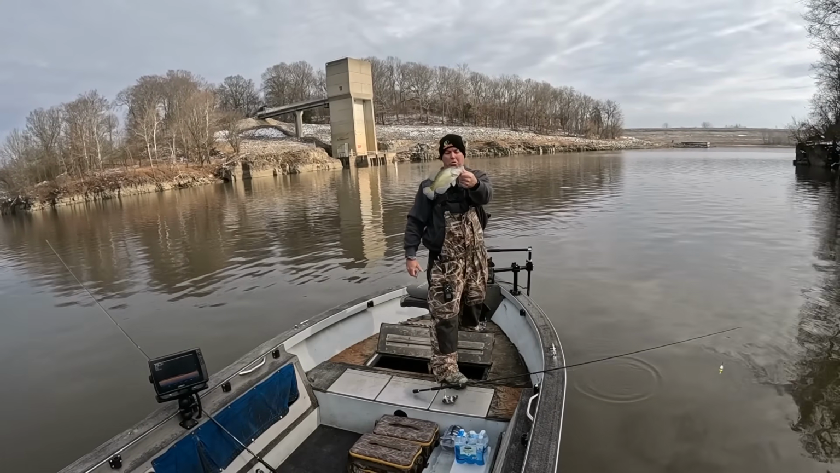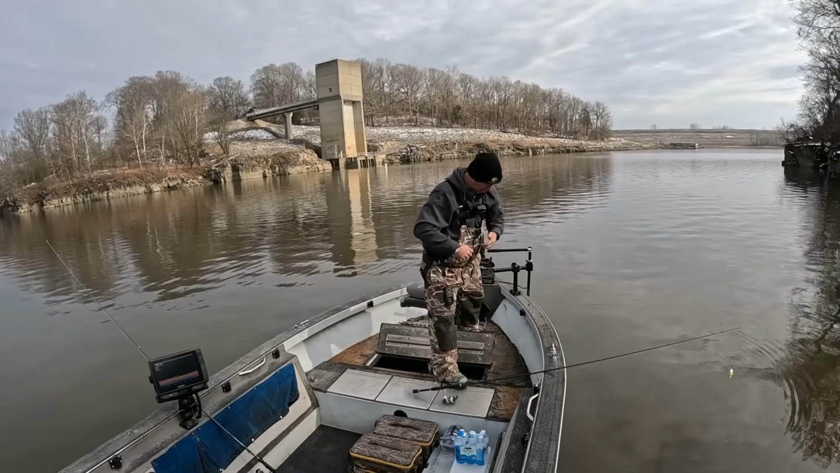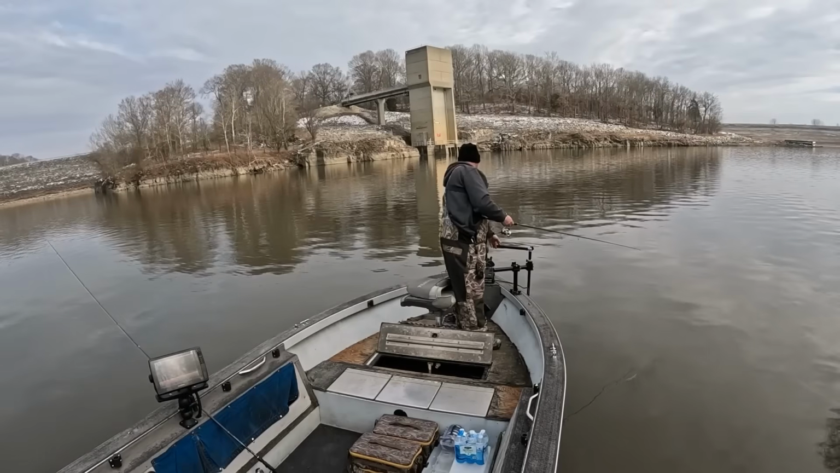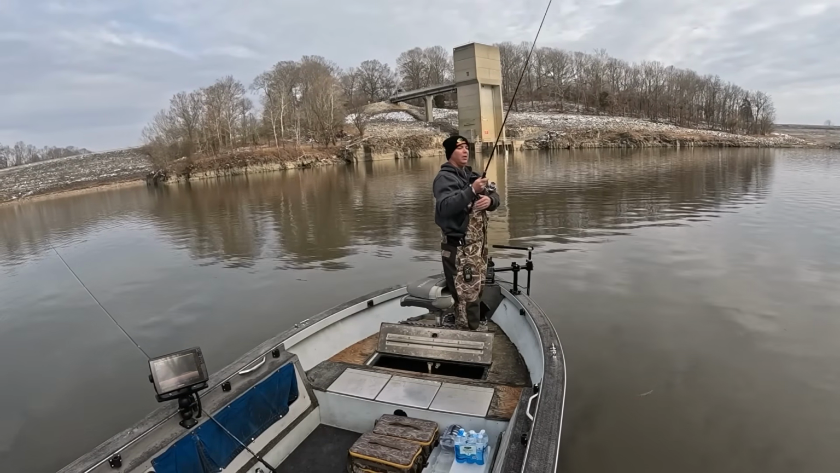Pretty good fish. Yeah, we got some fish back in there again. Let's see if we can hit one in the head here.